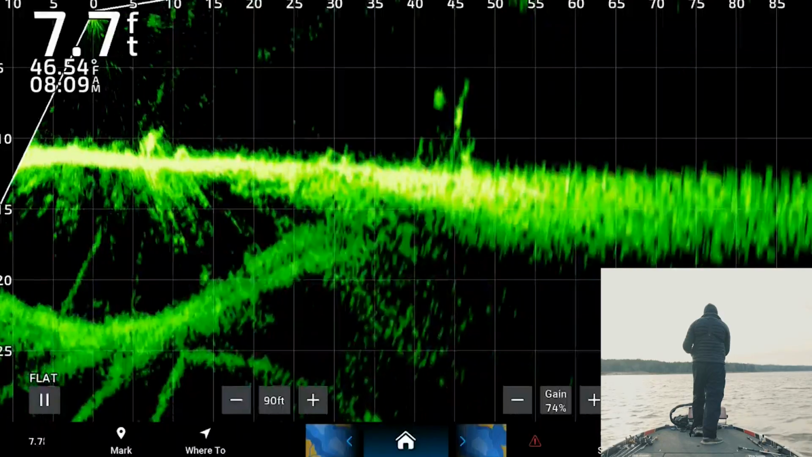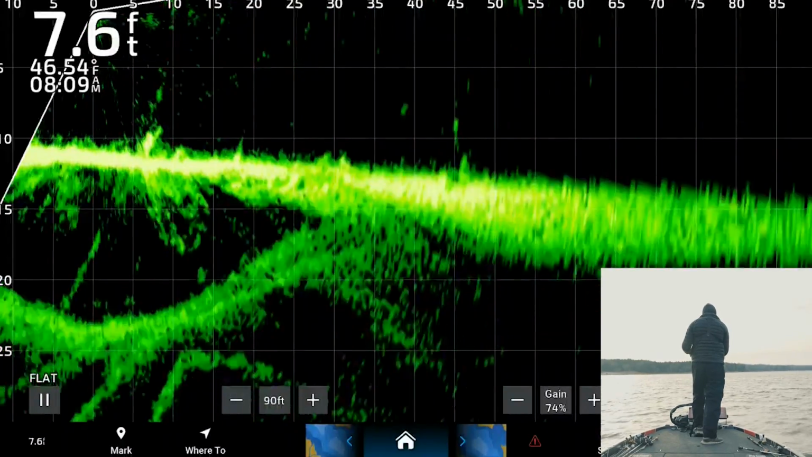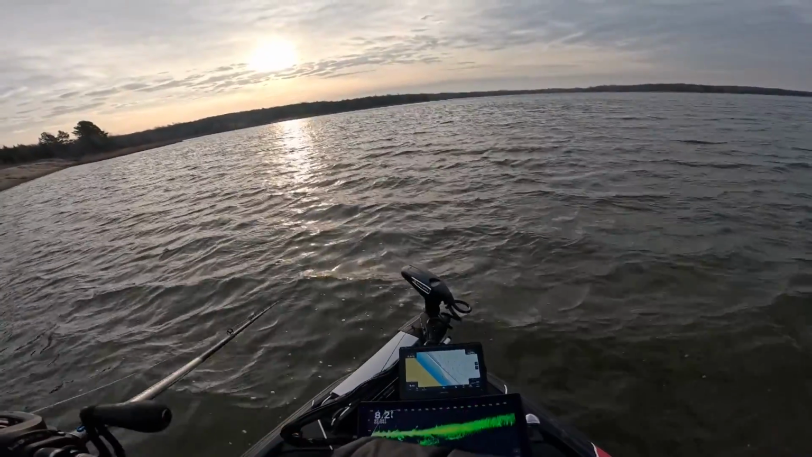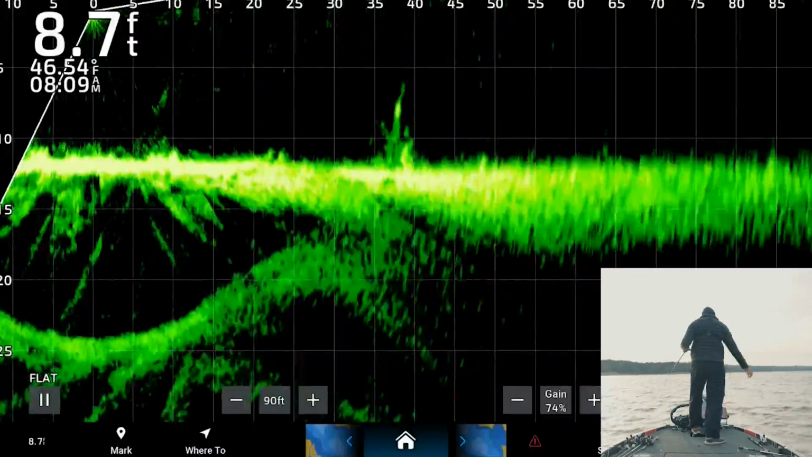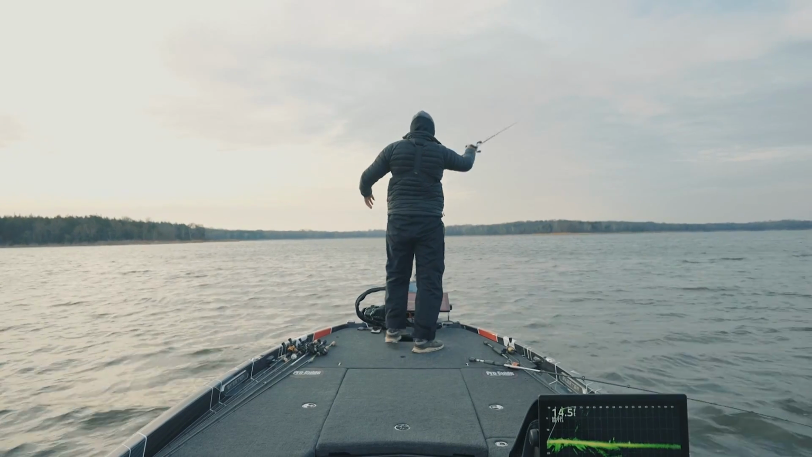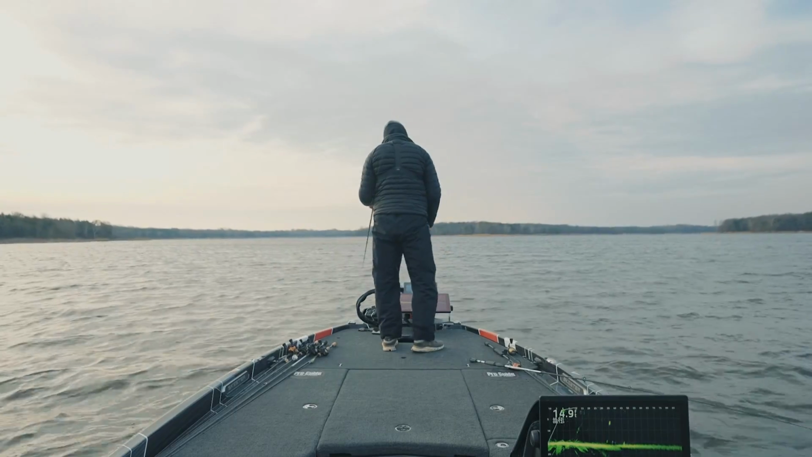Probably a crappie. Or it's not even a fish at all, it's a stick. Yeah, that's possible. Those sticks with the hard returns will fool you. Yeah, that's a stick, dang it. Yep, a dang brush pile. Look at that. It's honestly not even that cold, it's just my fingers. Come on, be a bass.